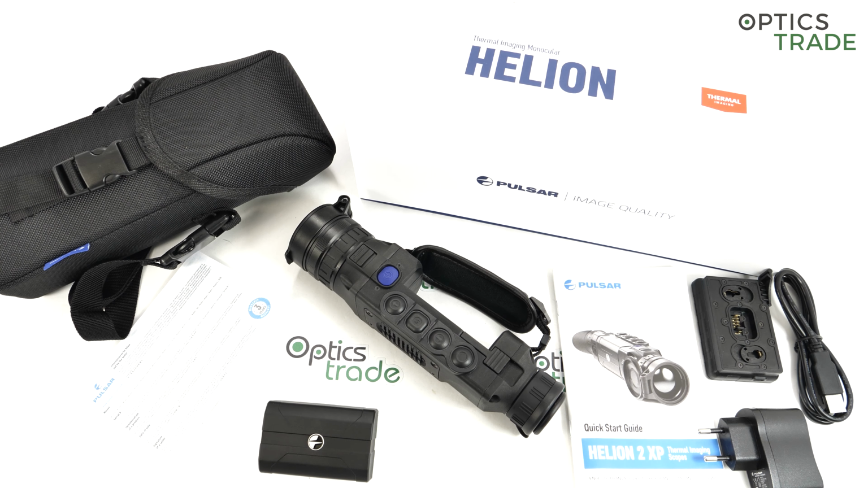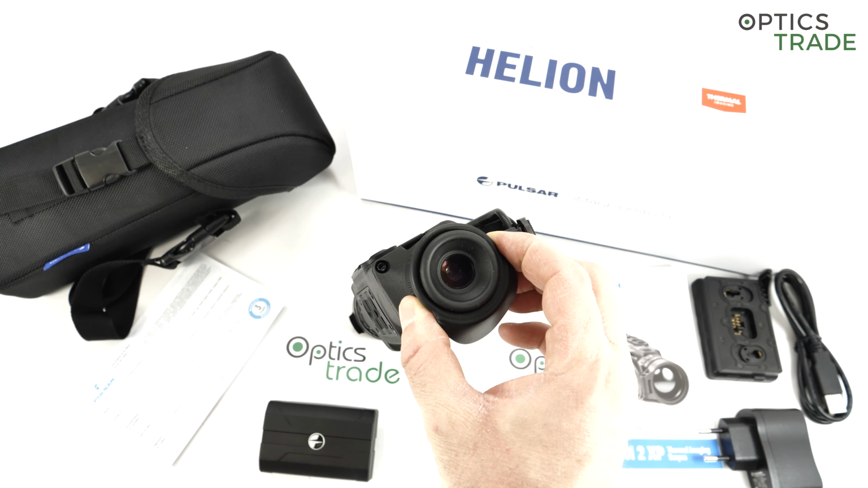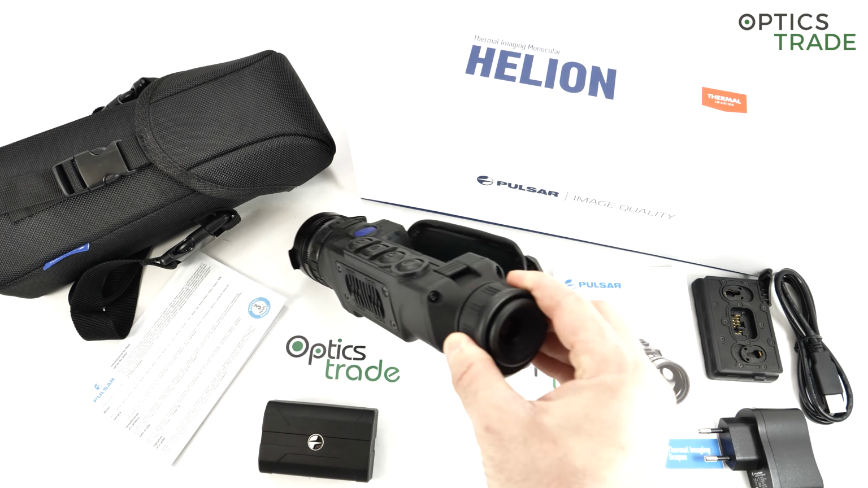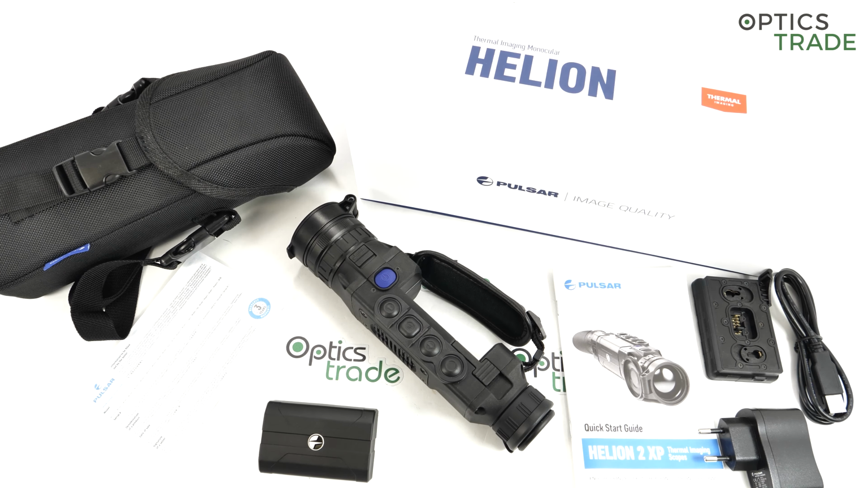So at minus 25 degrees Celsius, the bottleneck is the display in the eyepiece. The display in this device is of AMOLED type, and because of this reason it works all the way down to minus 25 degrees. So even in really cold winters, you're still able to use it.